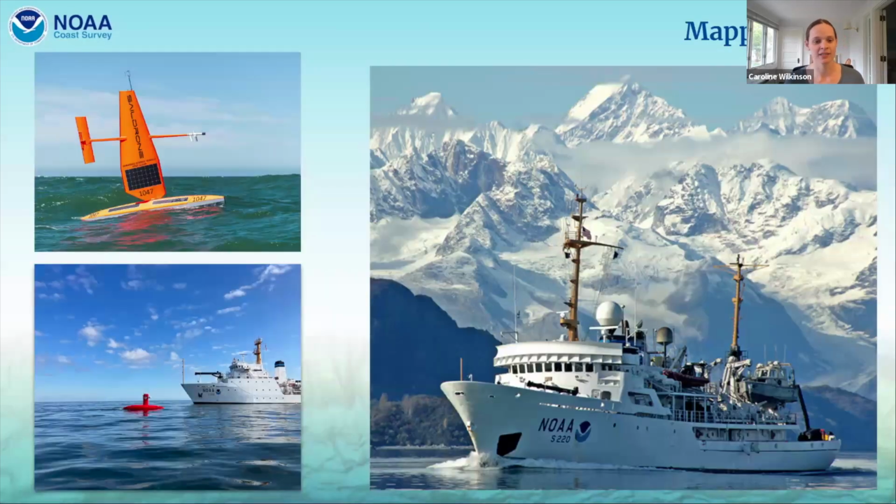How do we do our mapping in Alaska? Largely with vessels right now. We have 2 survey vessels, the NOAA ship Rainier and the NOAA ship Fairweather, that operate regularly in Alaska. The NOAA ship Fairweather is in Kodiak right now and will be leaving in a little bit to head down to the Aleutian Islands to do some mapping out there. They also have missions in St. Matthew and surveying the Coast Guard designated port access route, so the corridor up and over the North Slope this year. We sometimes will use autonomous vehicles.